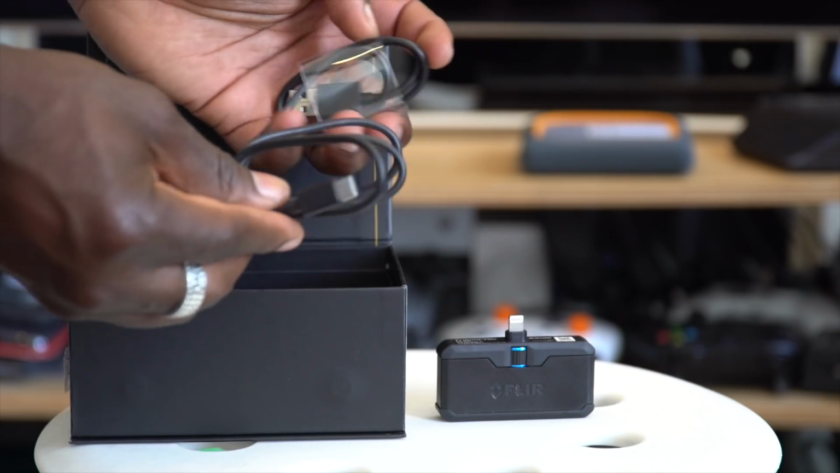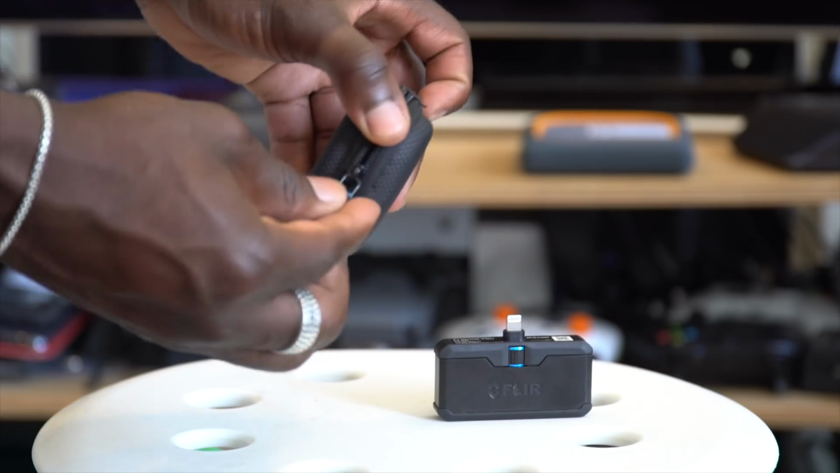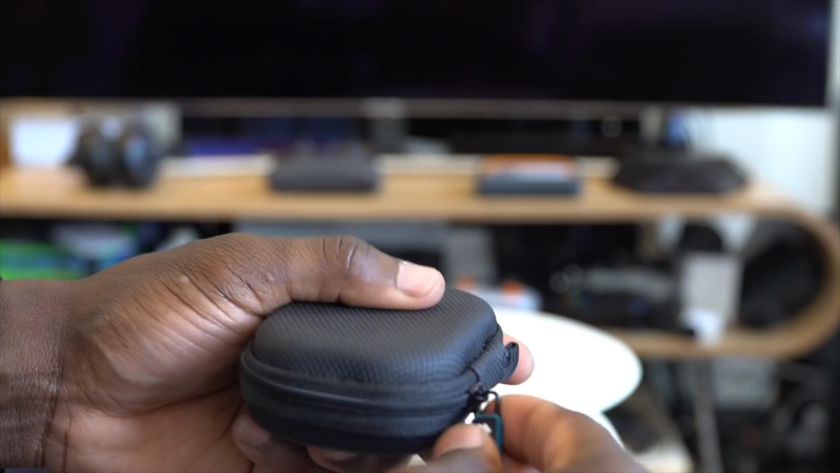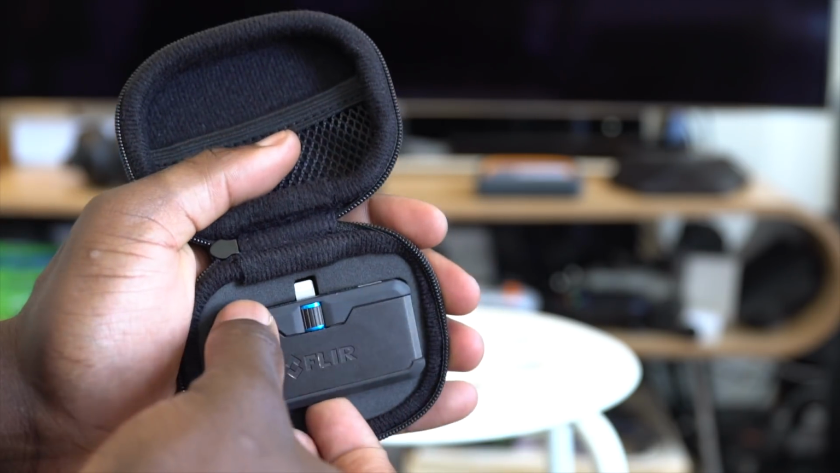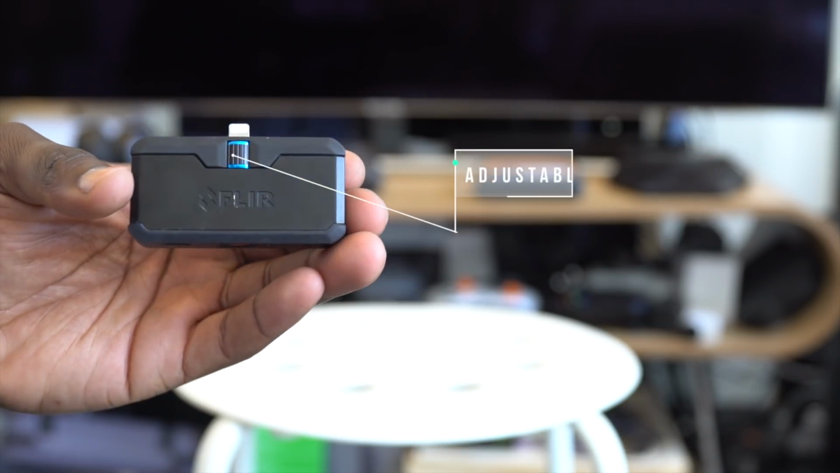In its packaging, you get the camera itself, a USB-C cable for charging it up, and a carry case as well to keep the lenses clean and safe so you don't scratch it up. The Flir One Pro camera itself is very minimal in terms of design, so you don't get a bunch of complicated buttons all around it. Everything happens in a free app that you can download, whether on iOS or Android, depending on which one you go for.